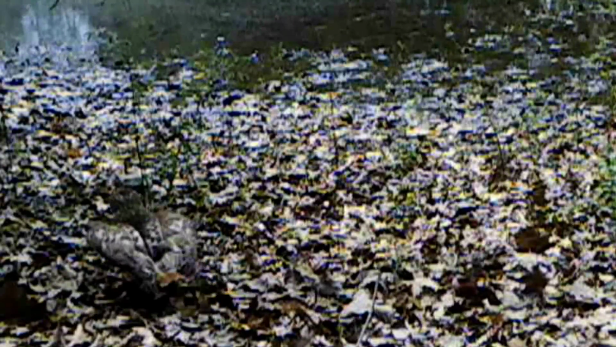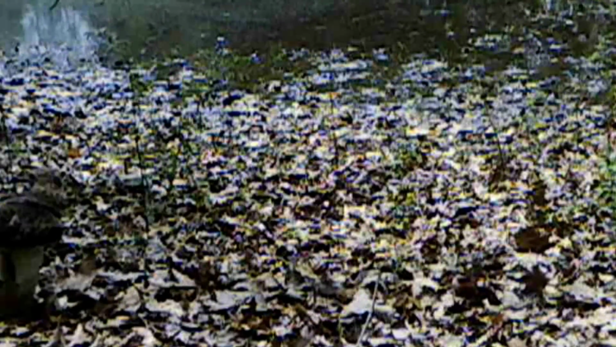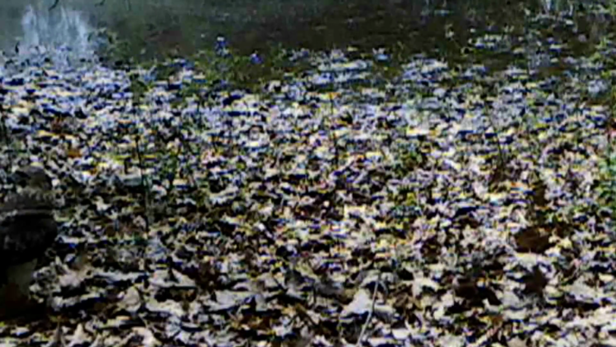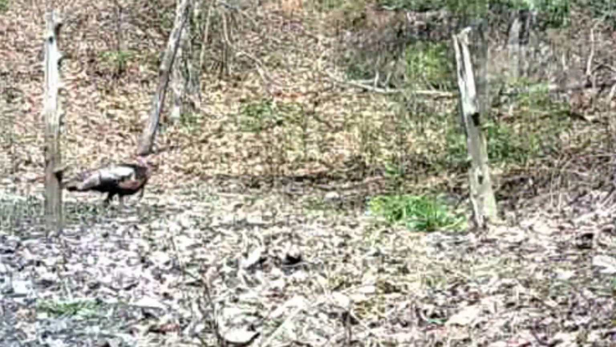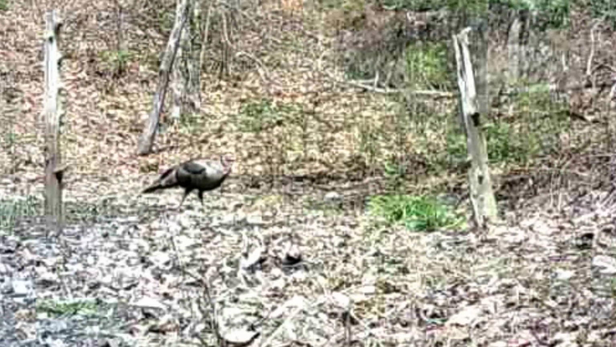That looks like a jake there. I think a hawk here has got a squirrel. An old hawk. I think he does. I can't tell for sure. But that's nature. And that's an old jake moving around the pond.